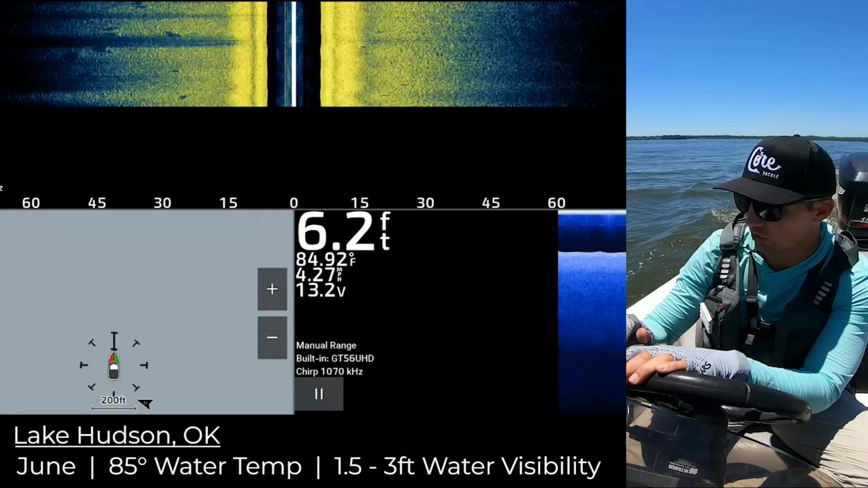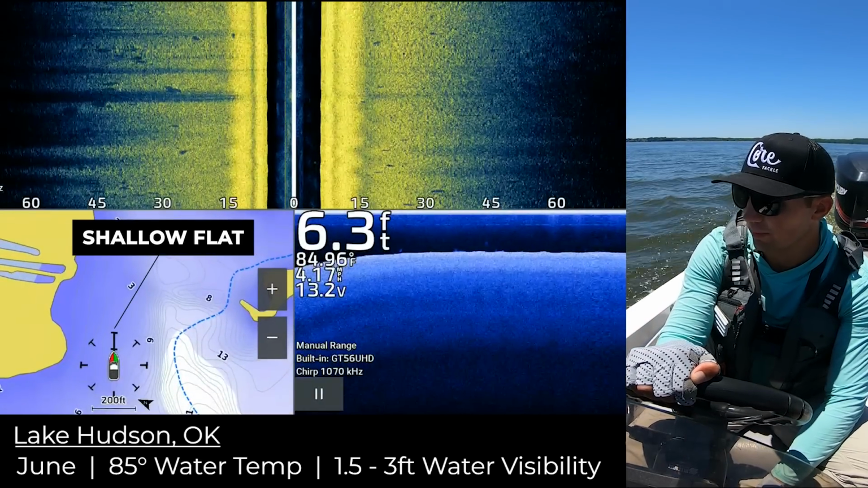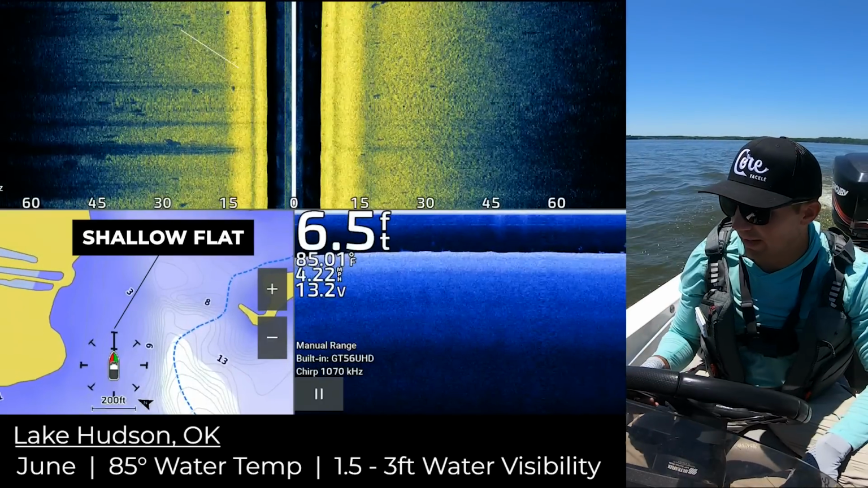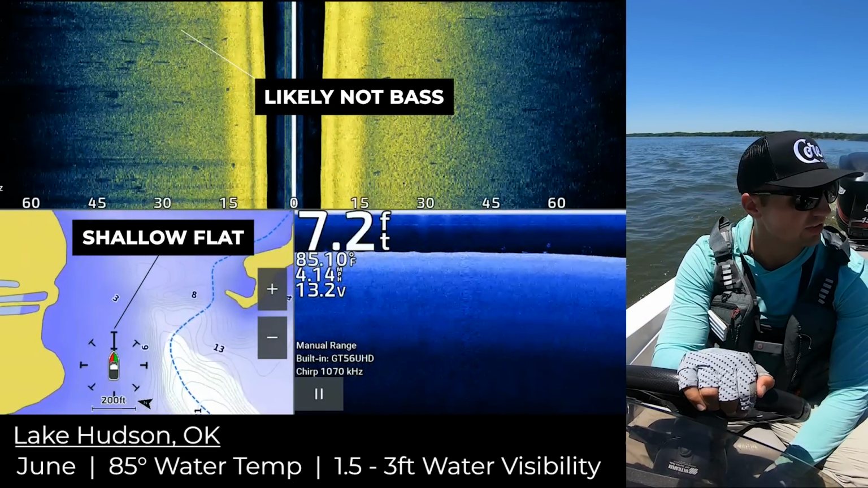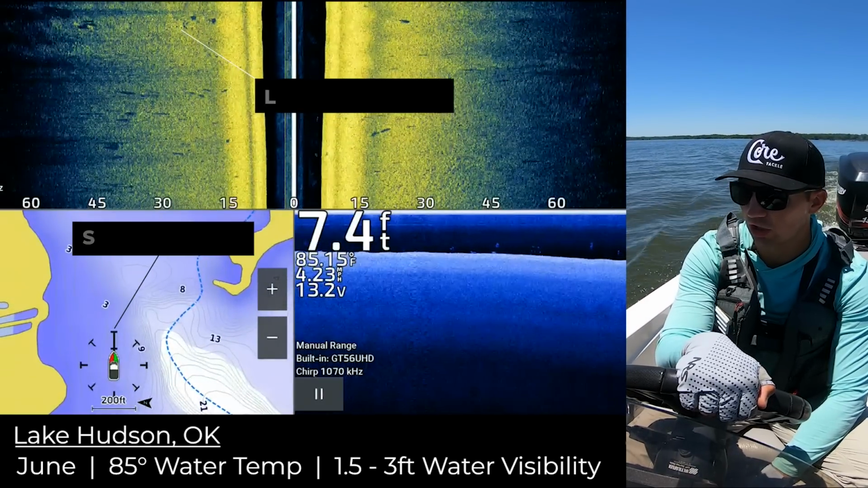I'm gonna switch back over here just so I can see my mapping. And you can see I'm kind of just graphing through, and I'm in this like 6 foot of water zone. There's a pretty good distance between me and the bank. There's another little high spot coming up on the map, and there's a bunch of random fish scattered all up and down this deal. But what I really want to find again is some type of hard cover, like rock